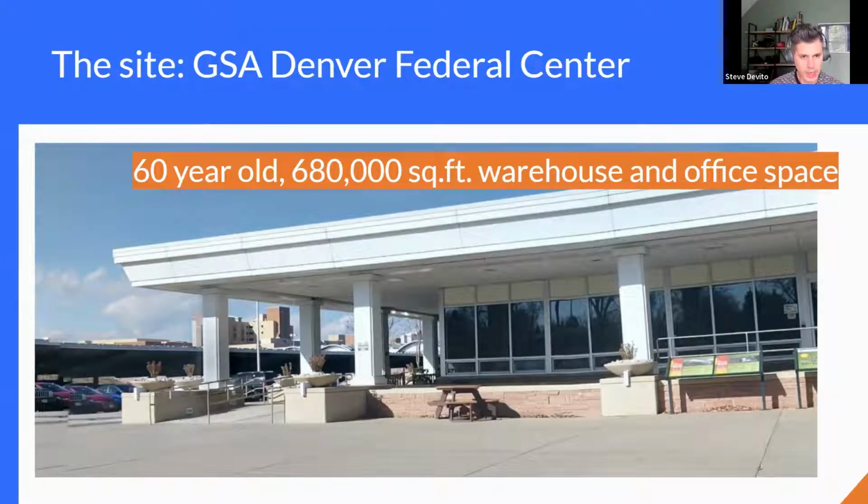So we were tasked with looking at a 60-year-old building. This is a large building in the GSA Denver Federal Center, primarily made of warehouse space where actually ice cores from the poles of the earth are stored by NOAA so that they can go back and look at the historical record using them. This is like a lot of older facilities where there was a lack of understanding in terms of documented reality conditions on the site.